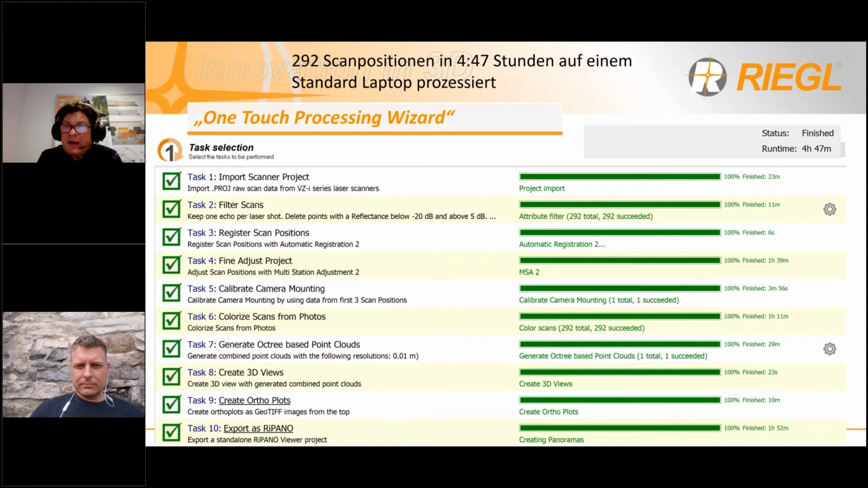In this case, we processed 292 scan positions, and the processing time for all the tasks was less than 5 hours. If we filter the scans, we filter by the reflectance. So we do not use very low reflecting and super high reflecting targets.